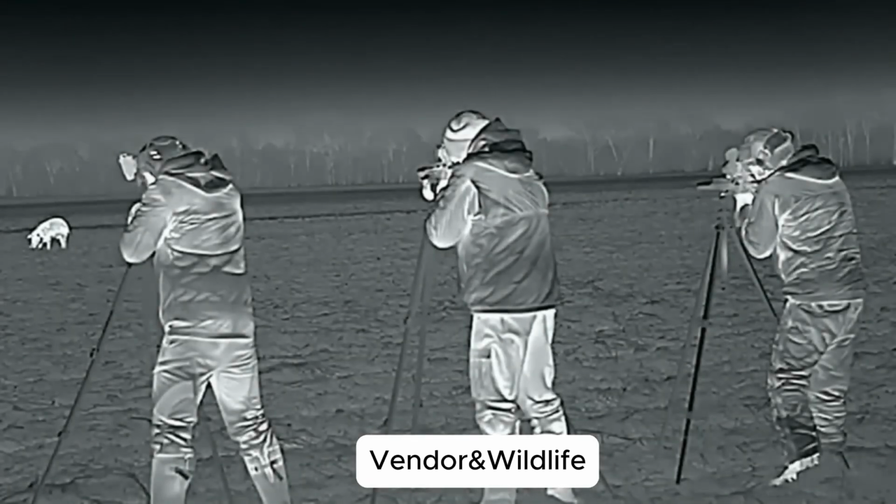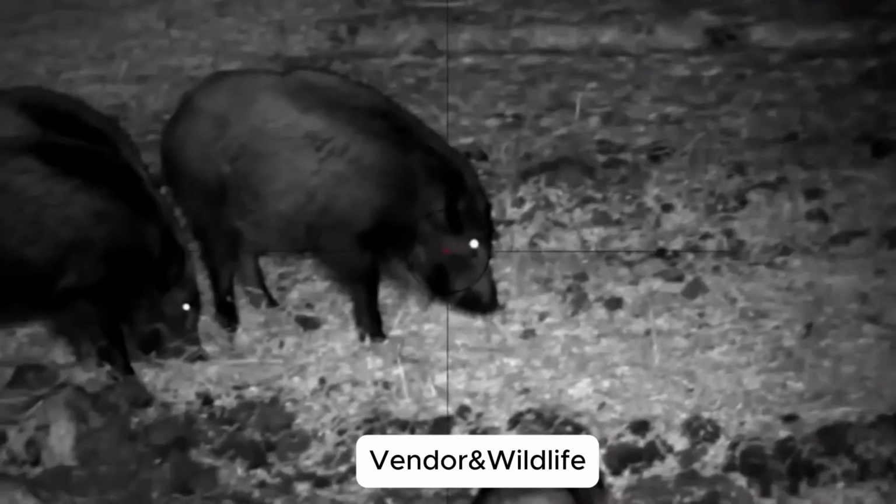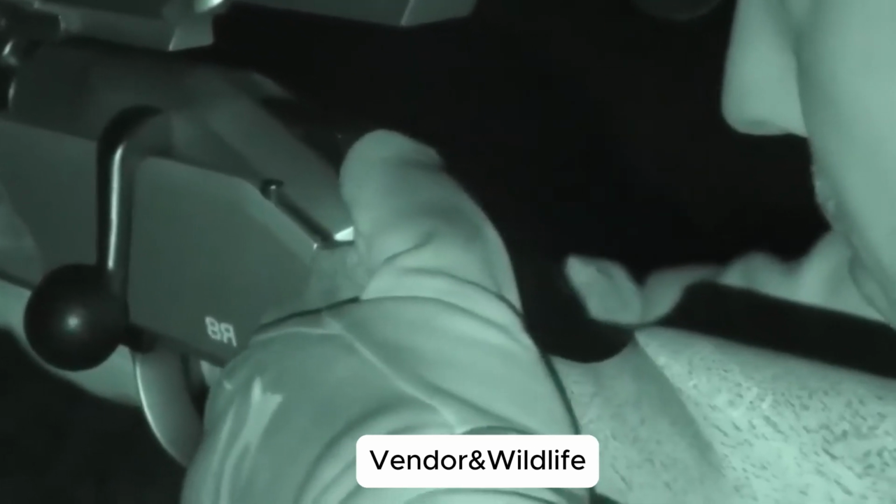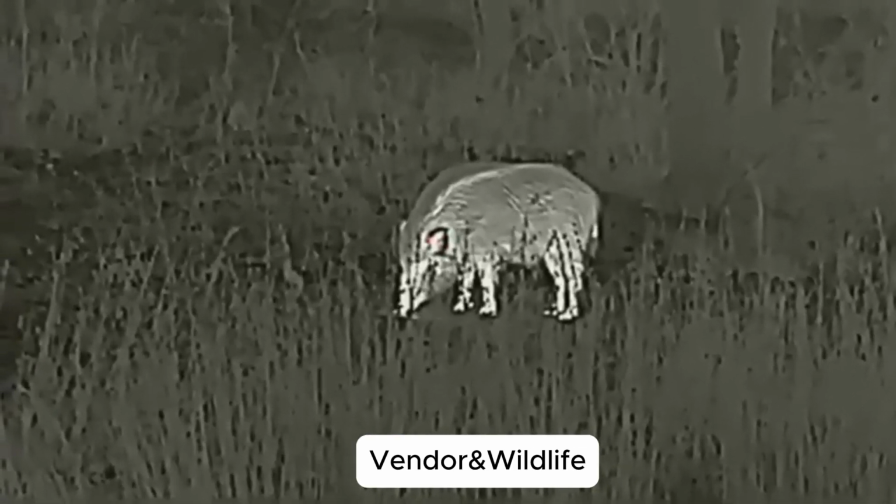The forest falls silent. A shadow moves. The air sharpens. Then, chaos. A wild boar charges through the brush, tusks gleaming like curved daggers. In that instant, the hunter and the hunted collide in a battle as old as time.